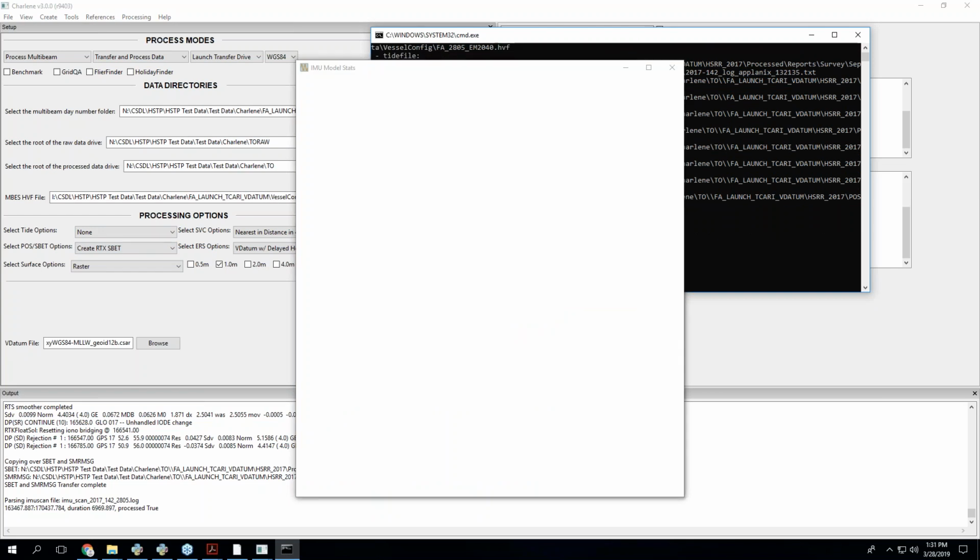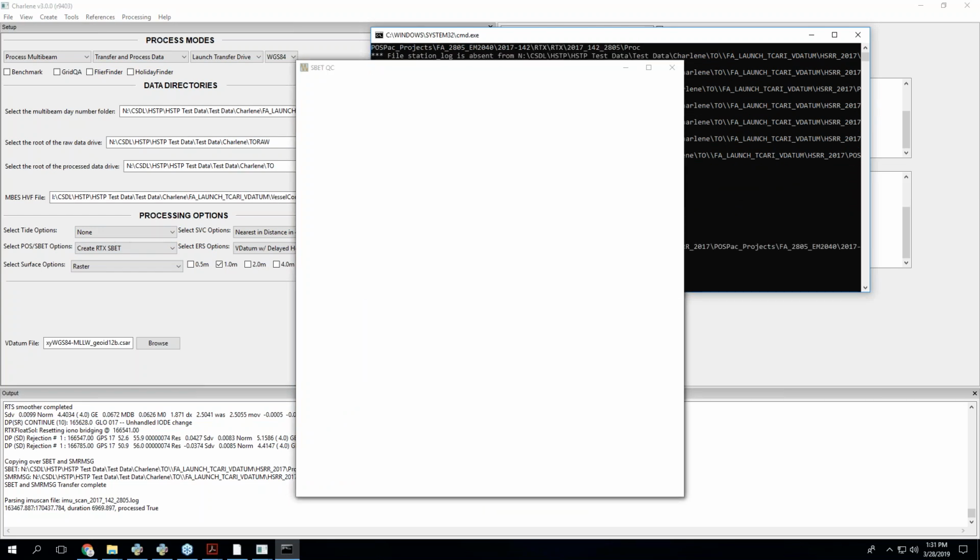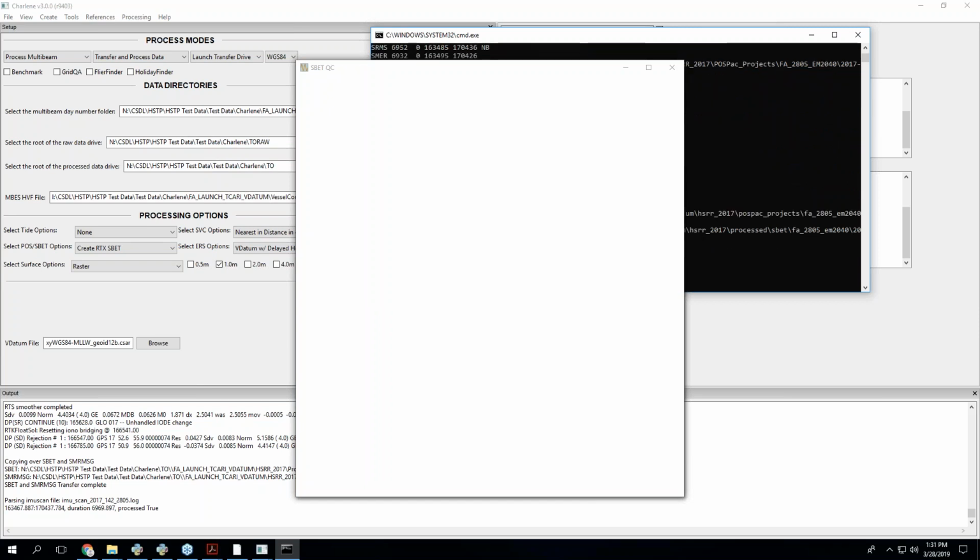With the ephemeris, it'll try ultra rapid. That's like 4 hours. If that's not there in the batch, I believe it fails GNSS processing. So I should mention, if this fails, Charlene will just continue to run. What it does is it downgrades to just using the 000 delayed heave and the height from the .all file, which is non-ideal.